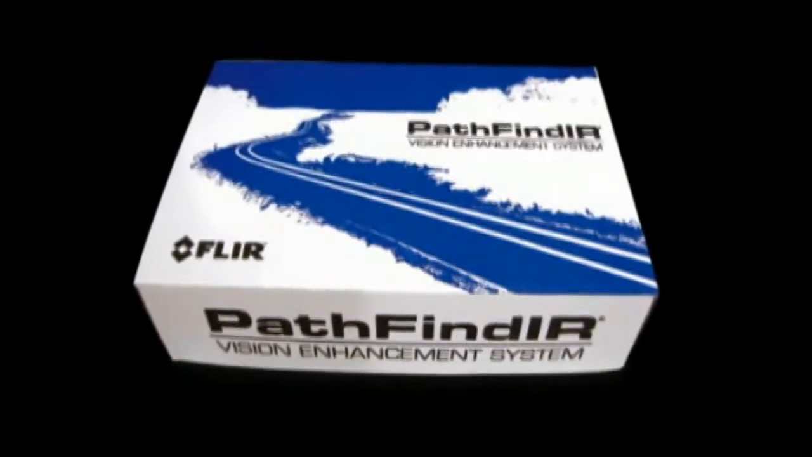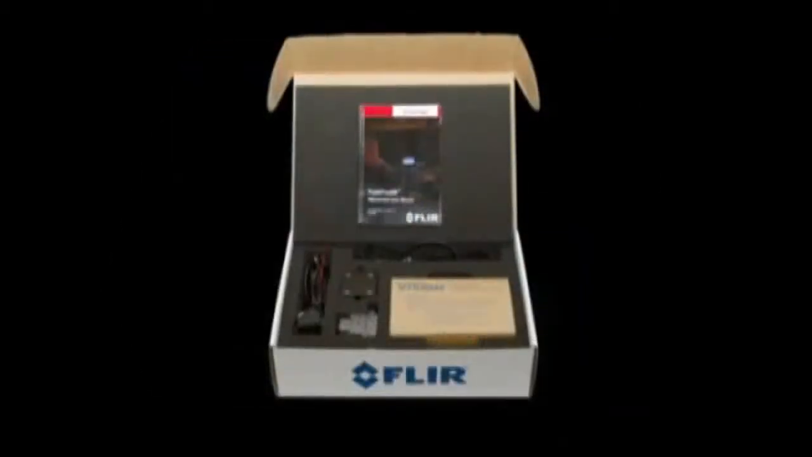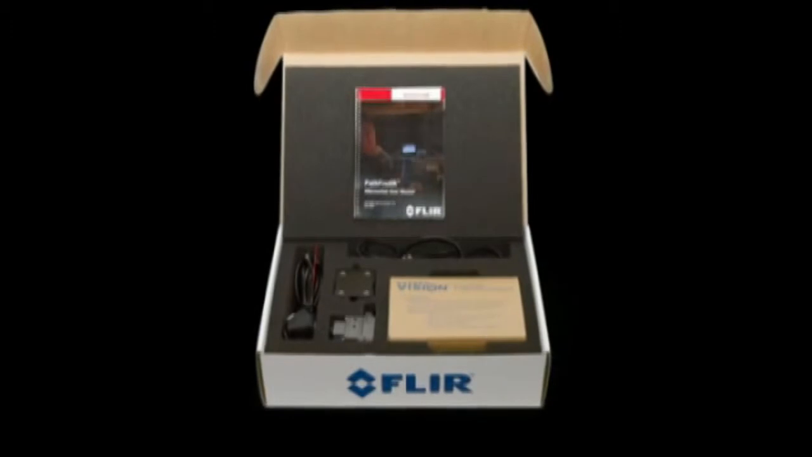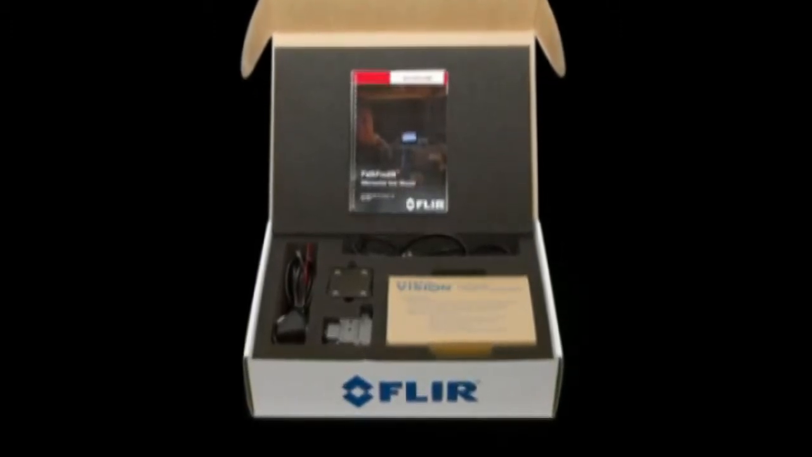FLIR Systems markets a complete kit for installing the Pathfinder in existing vehicles. Apart from a Pathfinder, a mounting bracket and a pigtail cable, it also contains an LCD screen for users who don't want to connect the Pathfinder to an existing LCD screen.